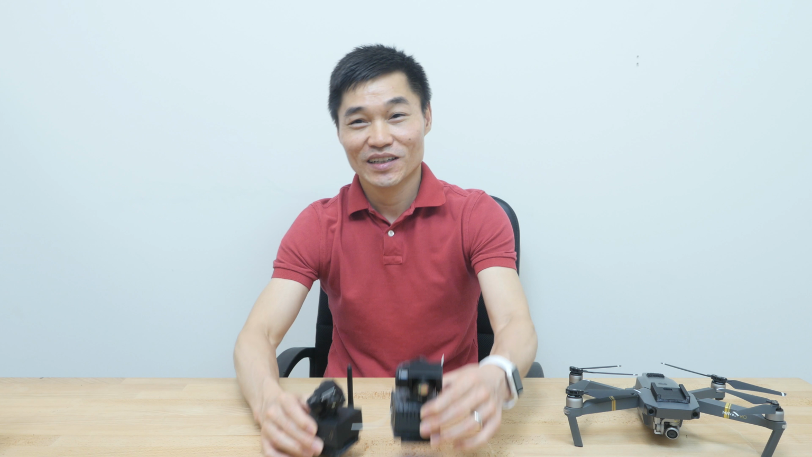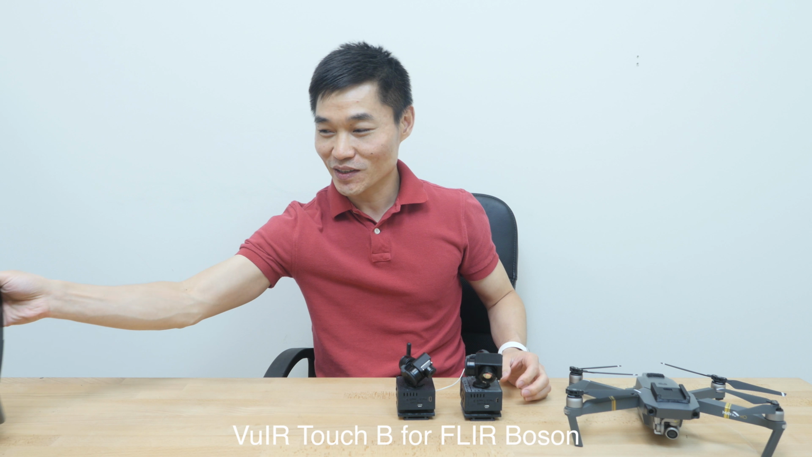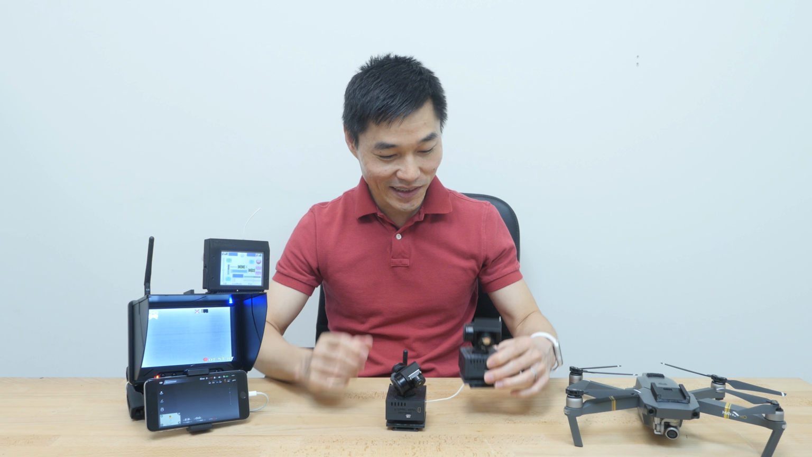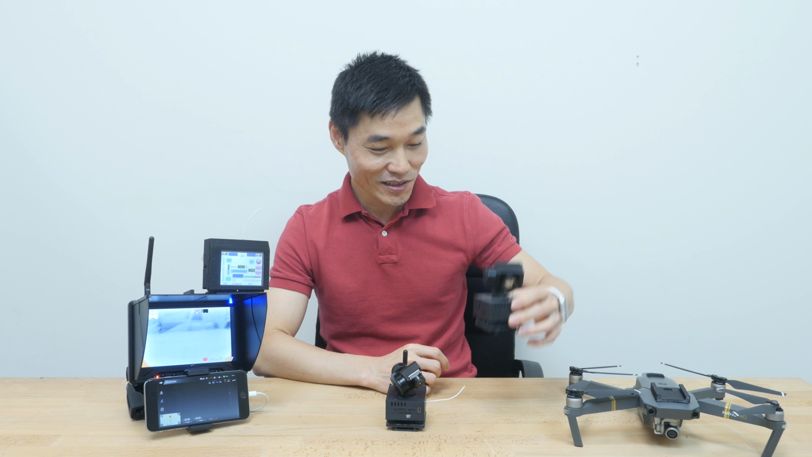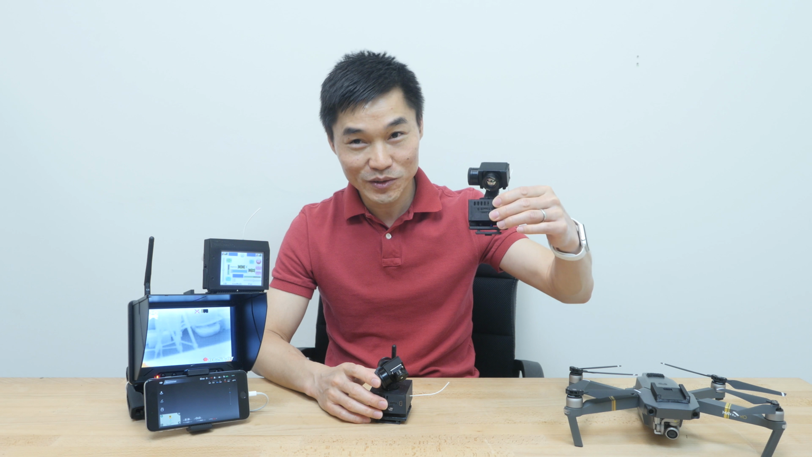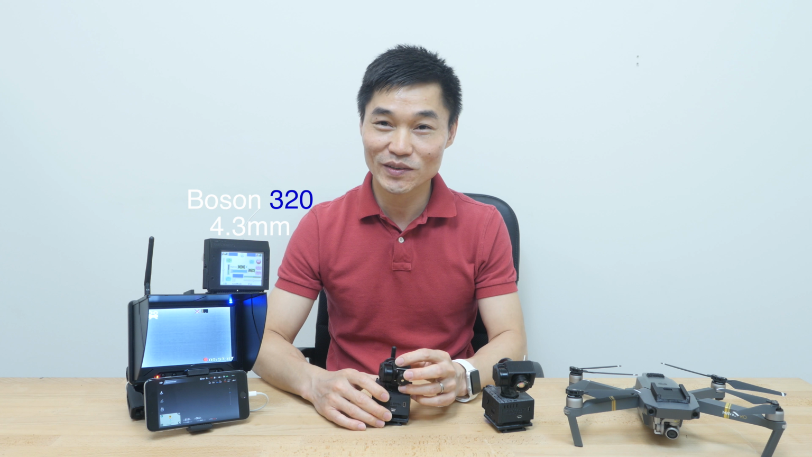And I have good news for you today. It's called the VuIR Touch Boson, for the FLIR Boson to work on the Mavic. Like I said, it's a 3-axis gimbal stabilization system for the FLIR Boson. On the left here is the FLIR Boson 640, and on the right is the FLIR Boson 220.